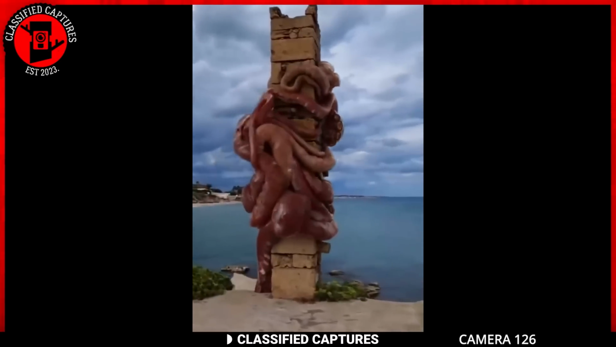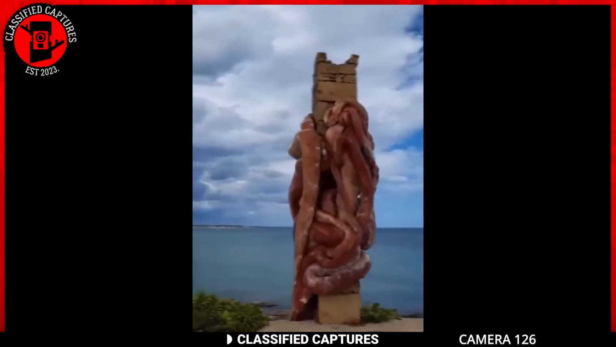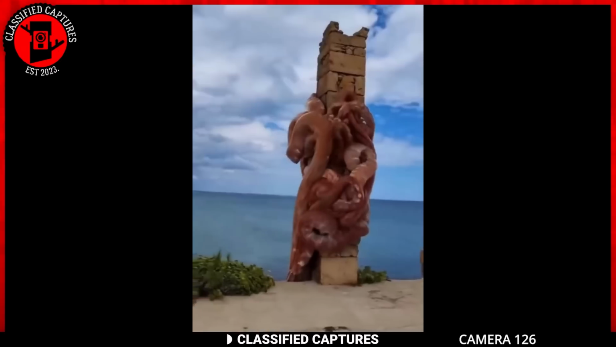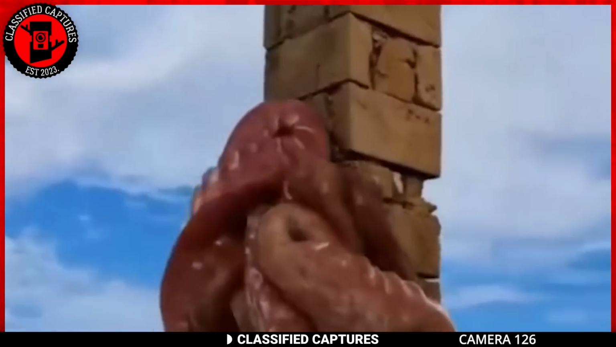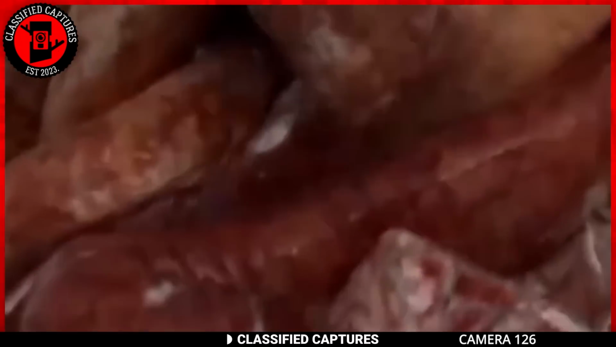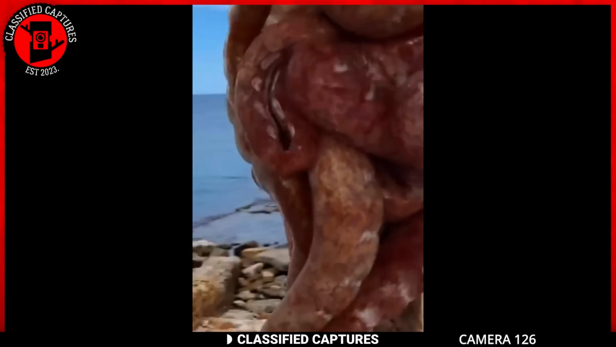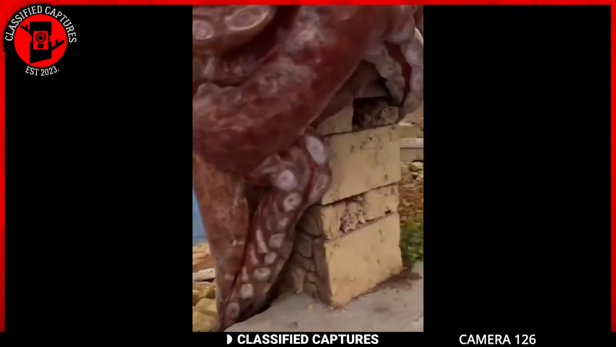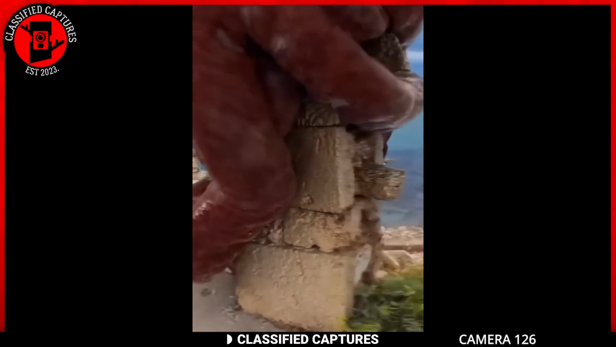However, before we start imagining the existence of colossal octopus monsters, it's worth considering the potential for digital manipulation. Thanks to the advancement in technology, it's gotten relatively easier to create realistic-looking creatures for your videos. This makes some members of our team think this might be nothing more than CGI. While it's a strong assertion, we can't really prove it, but you've seen it.